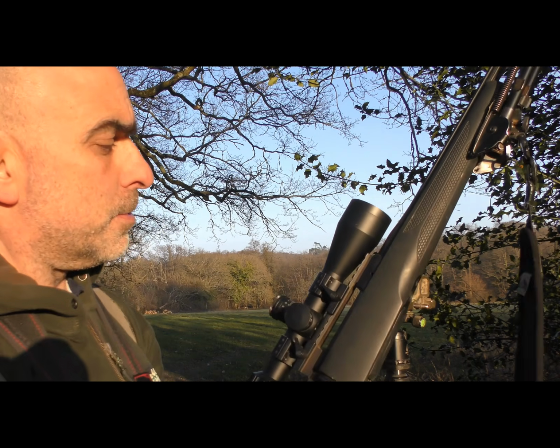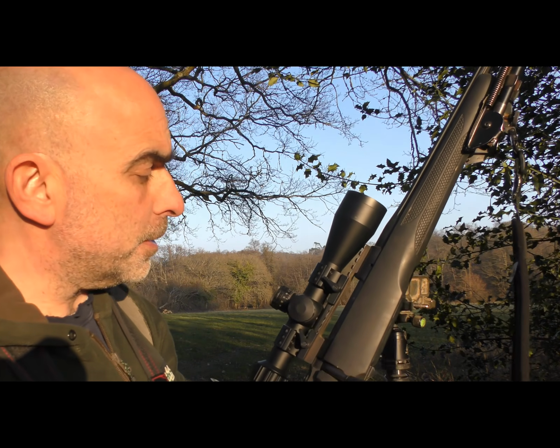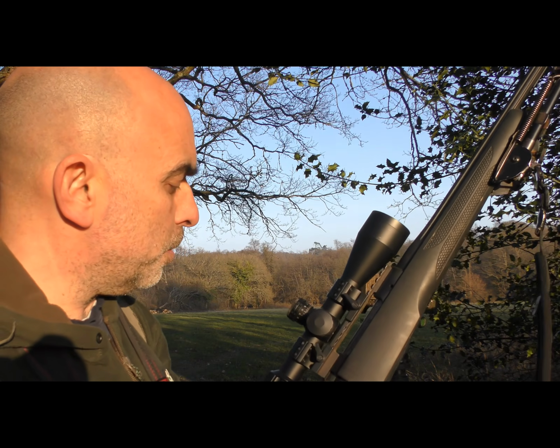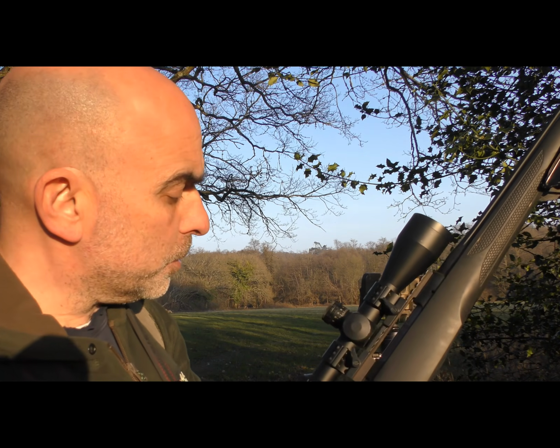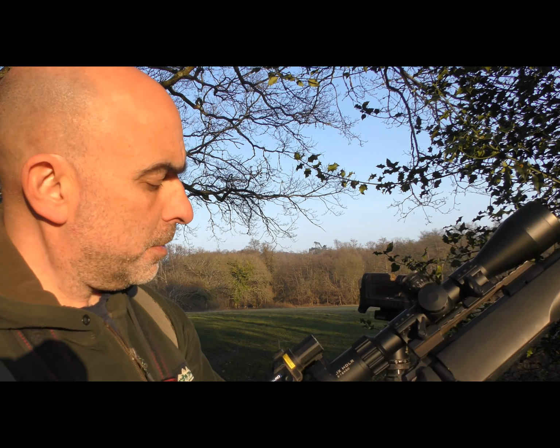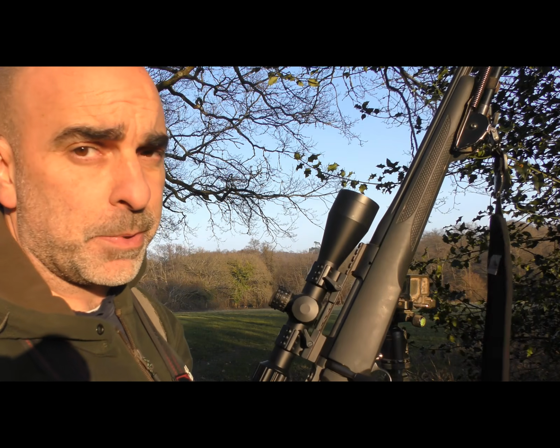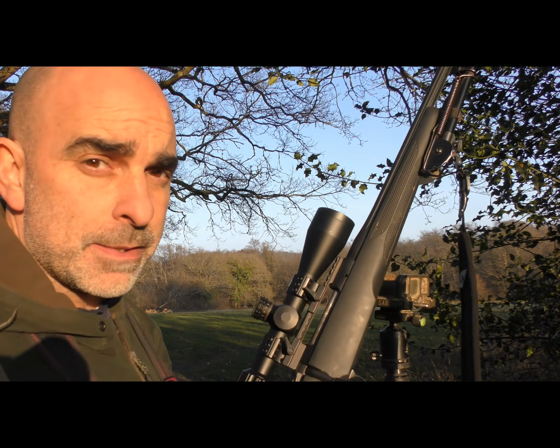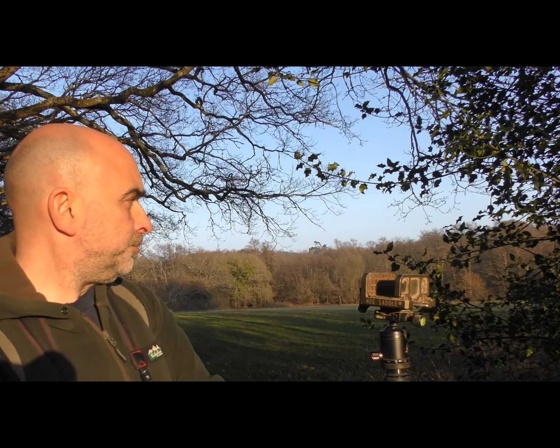Now I've got with me the .243, it's the Mauser M12. Lovely little stalking rifle, nice and lightweight and very handleable, nice and pointable and nicely balanced. With that I've got the Element Helix HDLR set on the top there, and you'll notice I've got a PARD 007 on the back there, and that's purely just so I can get some footage through the scope if I bump into anything. So without further ado, let's go have a little wander around, see what we can find.